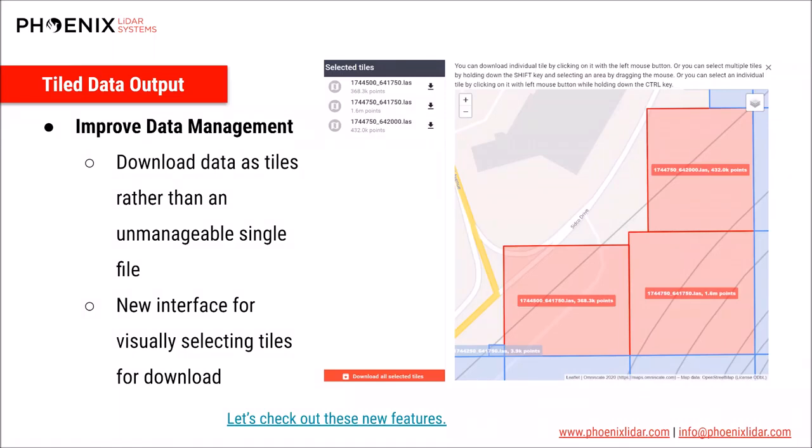Shifting gears away from control and back to output data, we have a new option for users to generate tiled results. This is especially useful for large projects where data in a single .laz or .las file would be unmanageably large. So now instead of dealing with, for example, a 20 gigabyte point cloud file, data can be downloaded as gridded tiles of a user specified size.